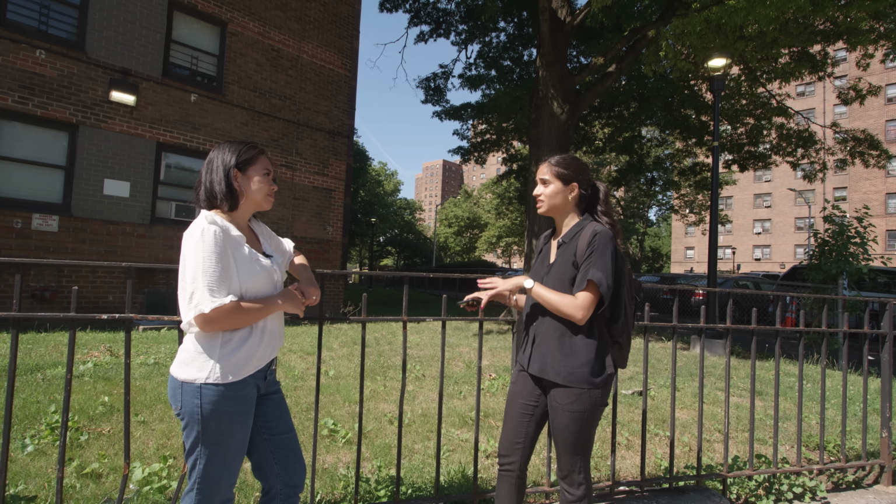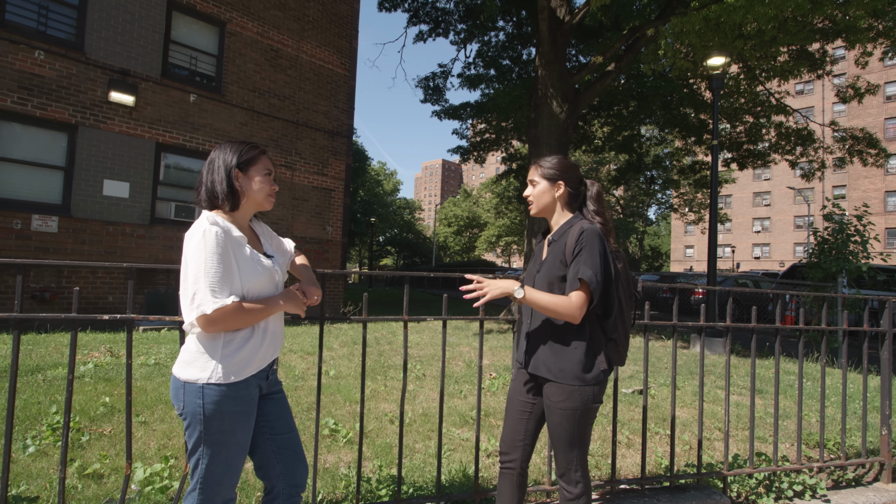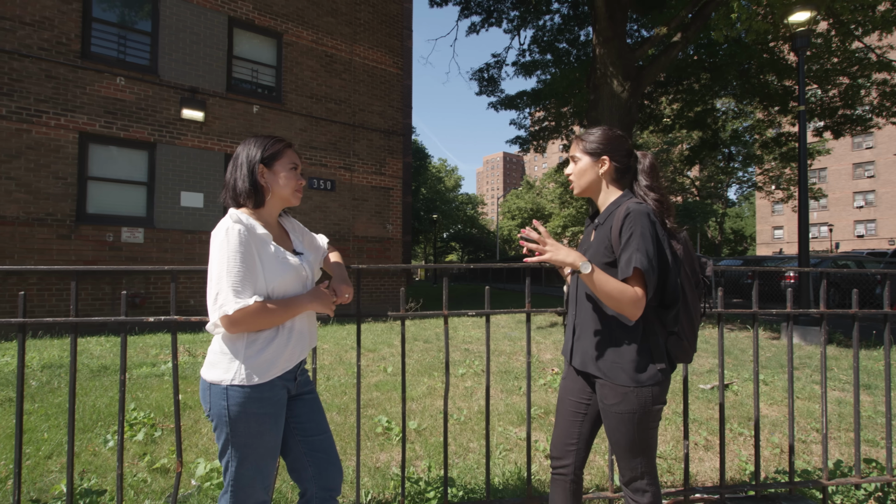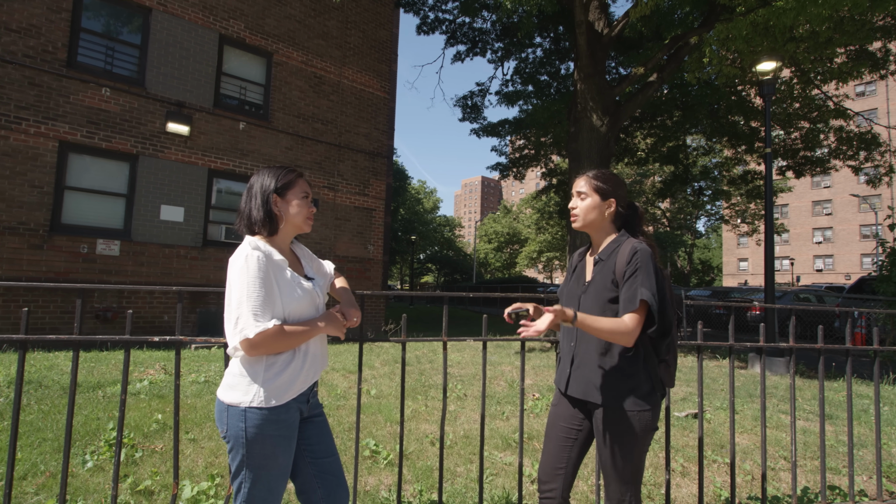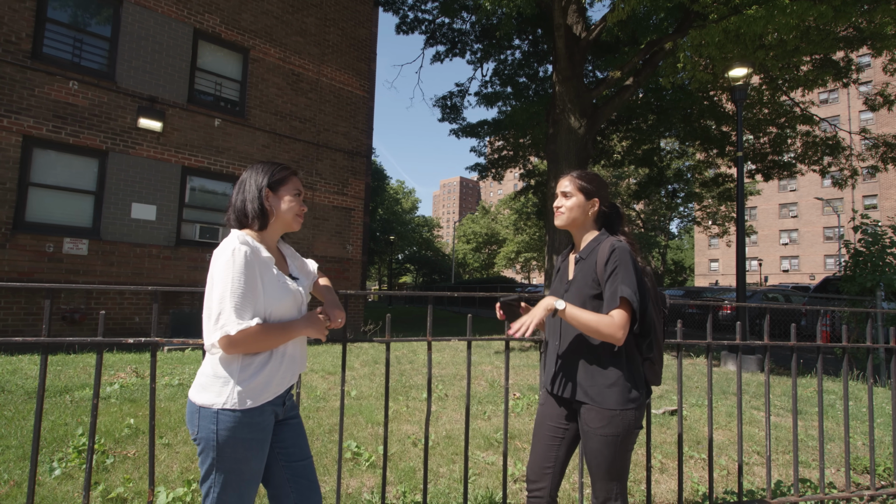We also need the city to be doing more around investing in sustainable cooling options for people's homes, making sure people have cooling systems in their homes, making sure lower income housing that's been poorly maintained gets the maintenance it needs to be more efficient and better weatherized. All of that needs to happen in just a bigger way than the city is doing yet.